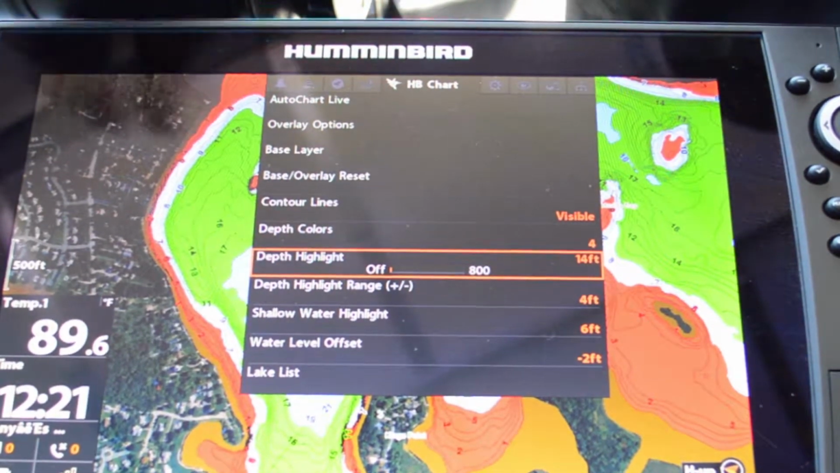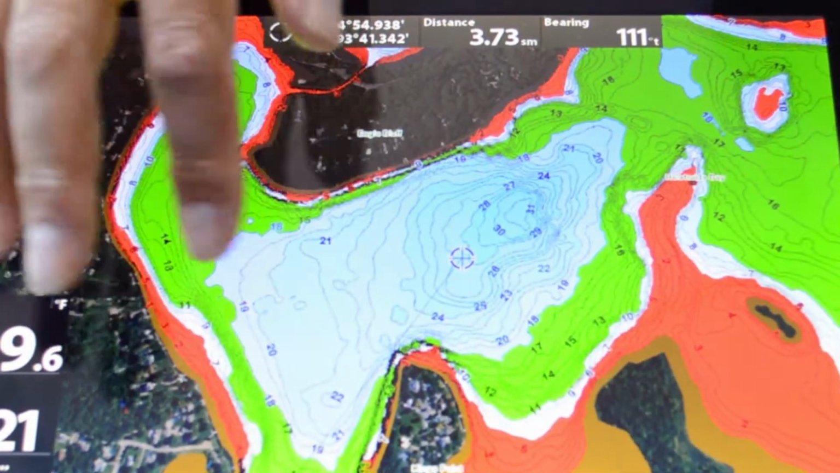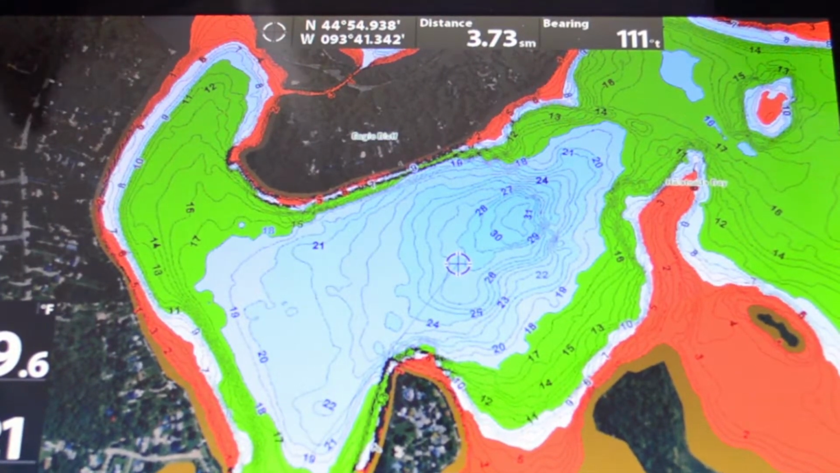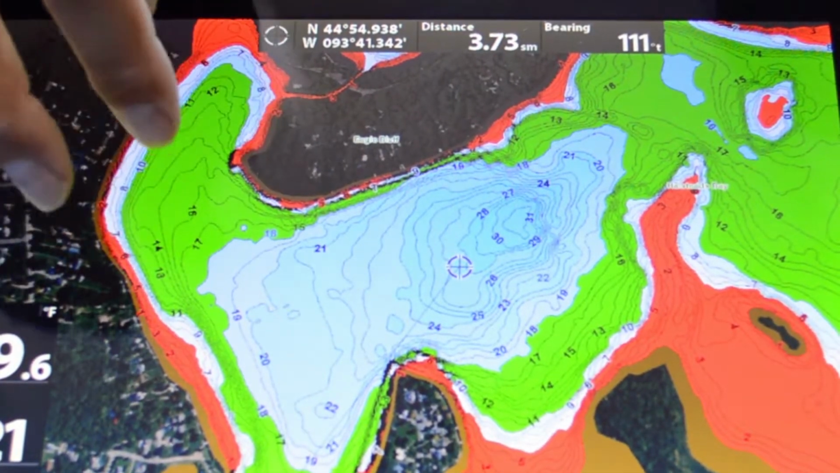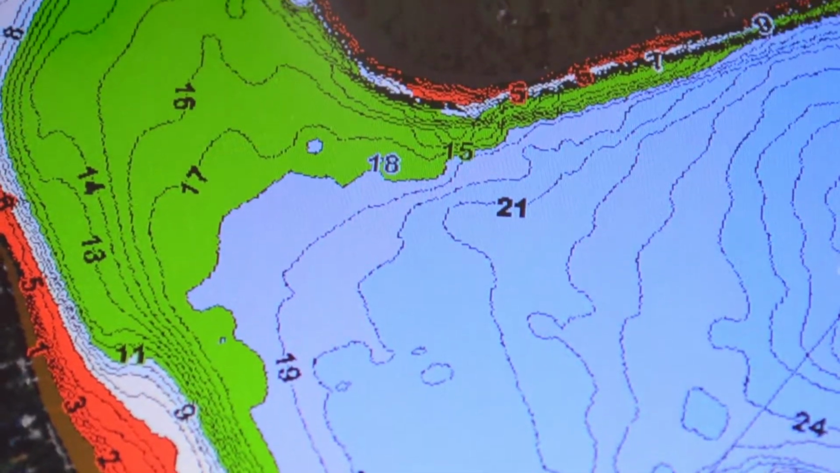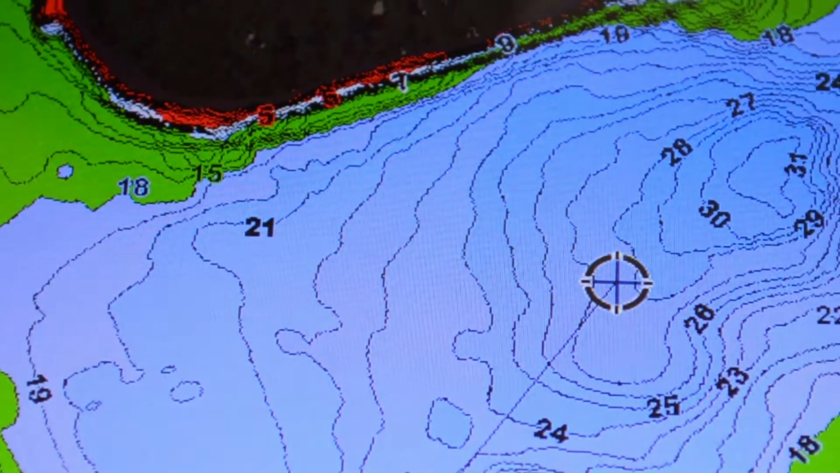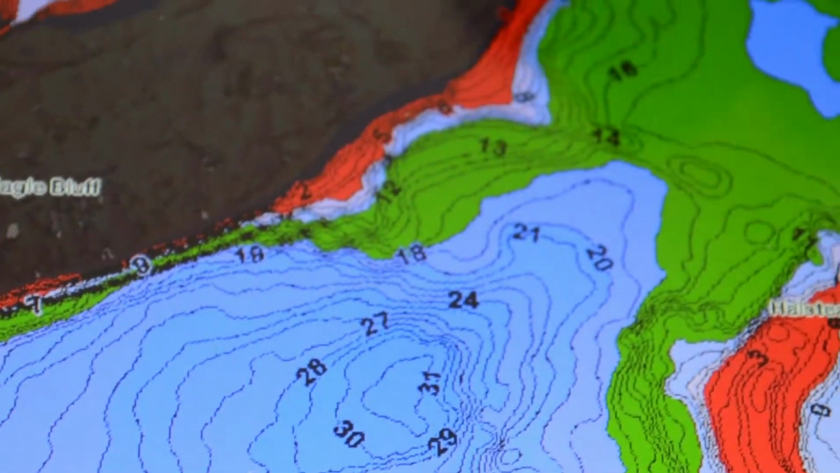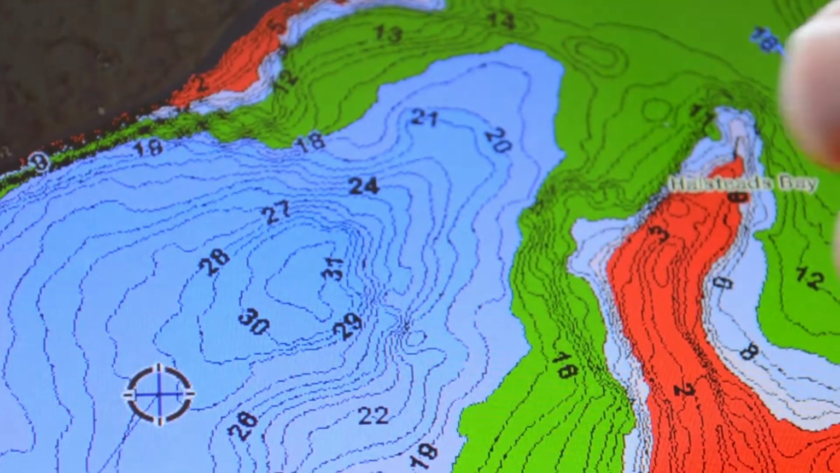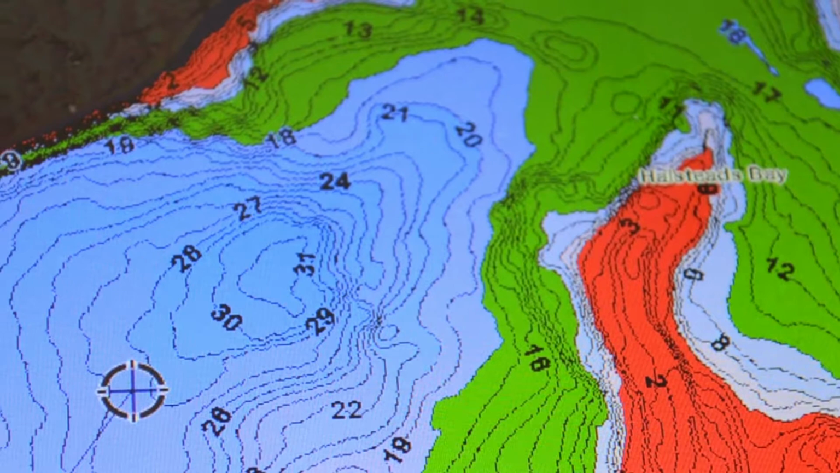So let's see if I can exit out of here without losing that. There it shows you that particular bay. It'll show you everything in green, and it picks out the little areas here. You notice it's pretty deep there because of that green, especially right here, super deep along that shoreline. It shows you where the bigger flats are. And here, all of a sudden, there's a 6 foot spot, a little hump in the back of that bay.